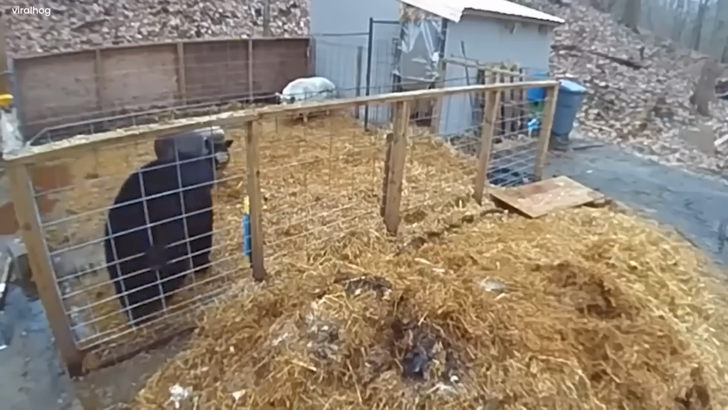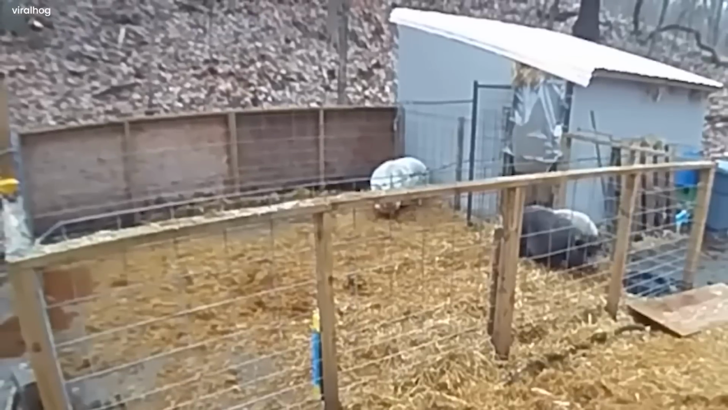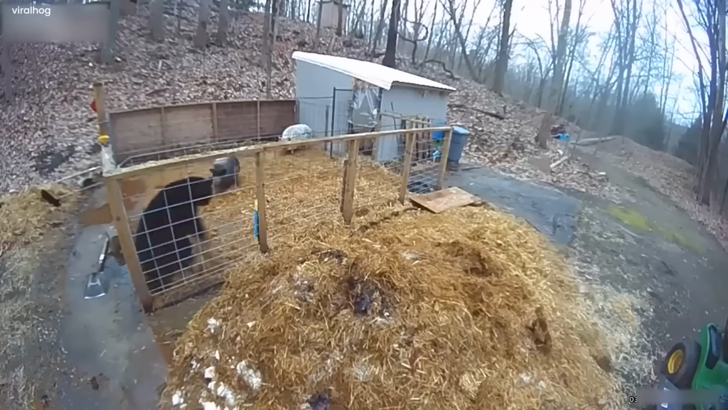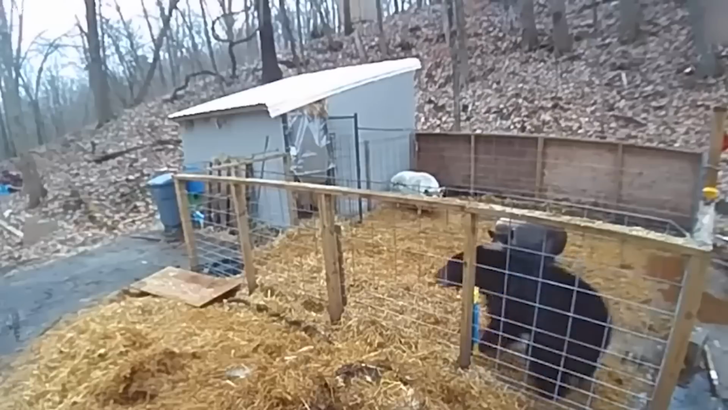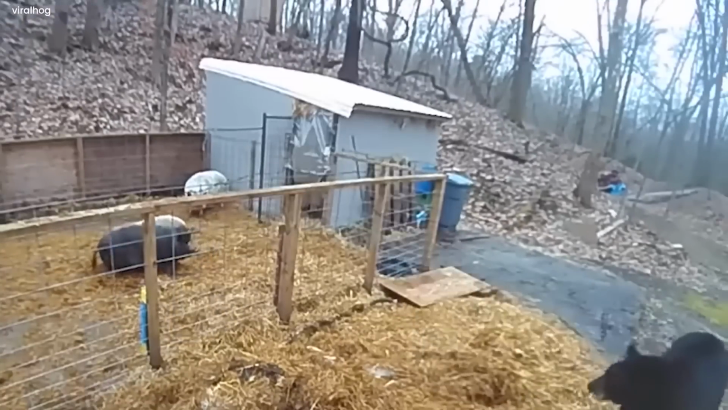However, to its astonishment, the pig wasn't alone. Another vicious-looking pig aimed directly at the bear and rushed toward him in an attacking manner. This forced the bear to jump out of their cage and never disturb them again. It's a reminder of the fantastic ways animals can band together to protect themselves and their territory.